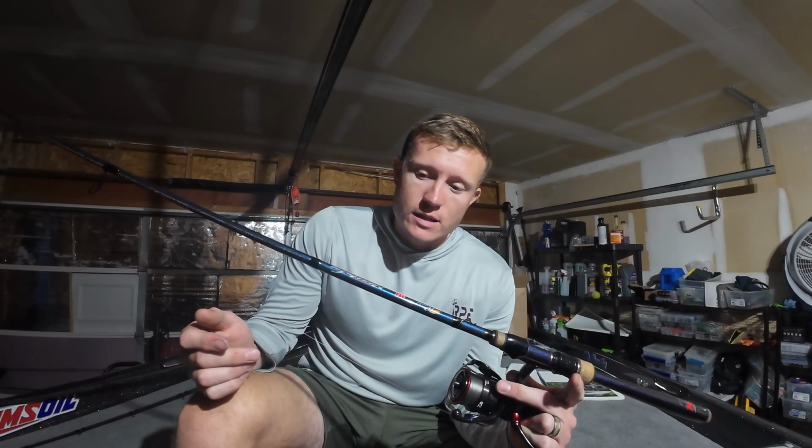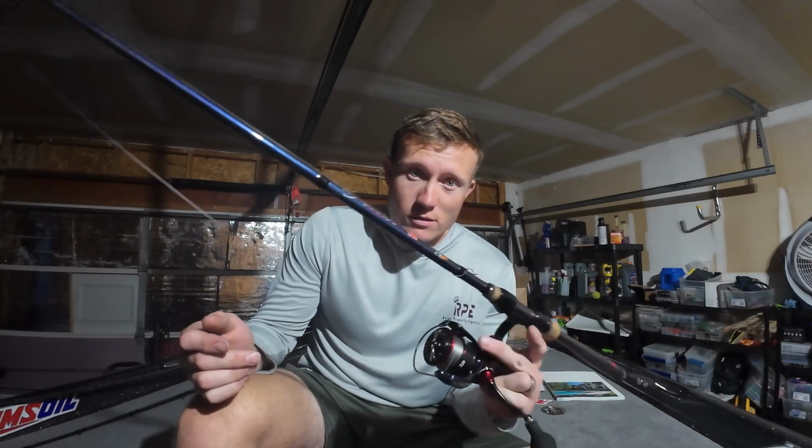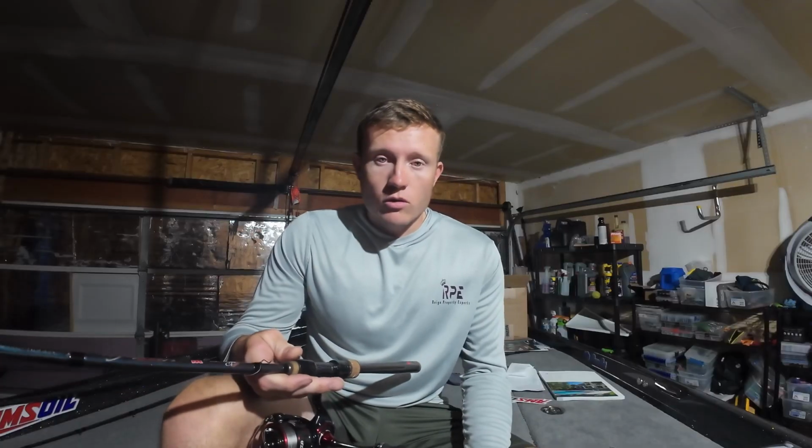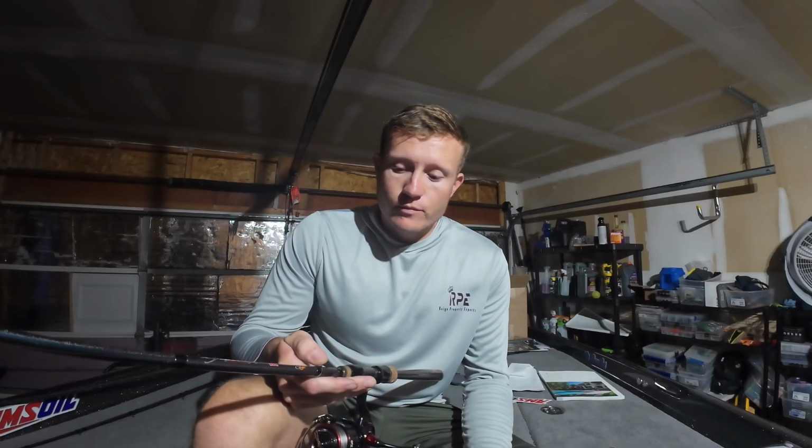And it is a 7'2" light. So it's right in between. Has a pretty soft tip, loads up good. You get all the benefits there.